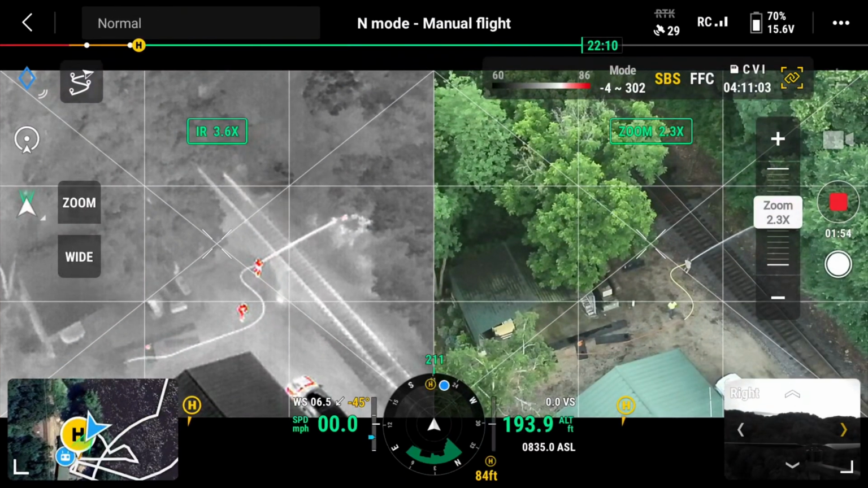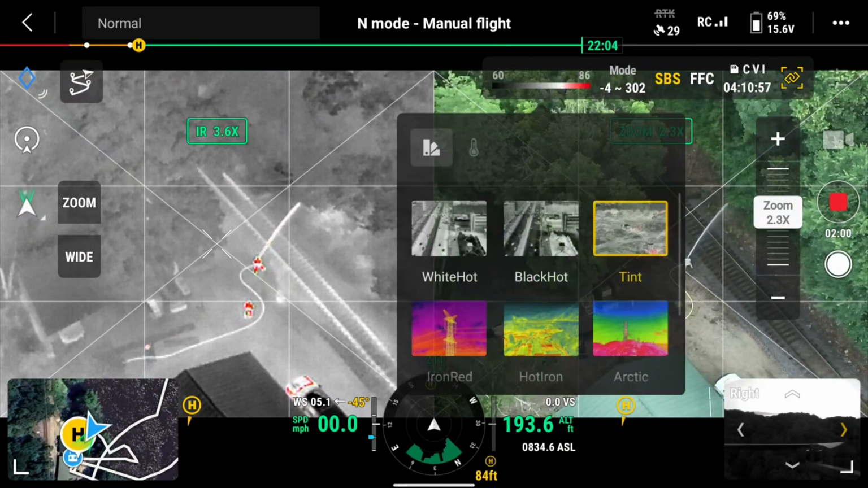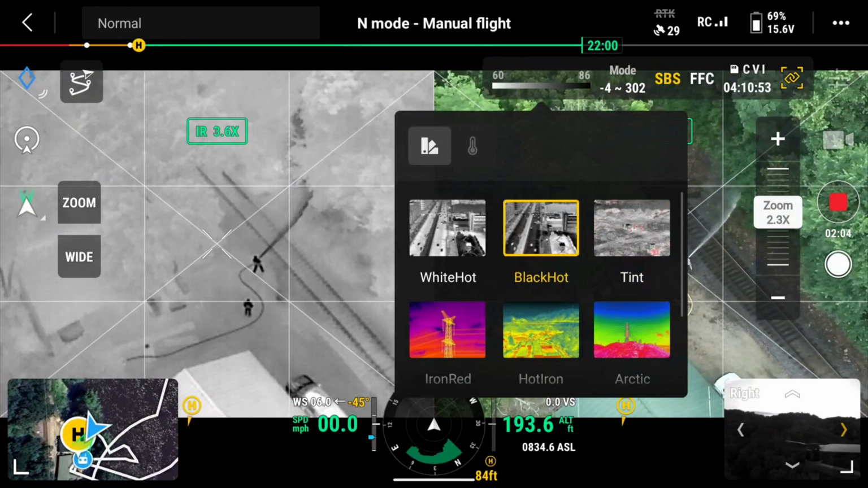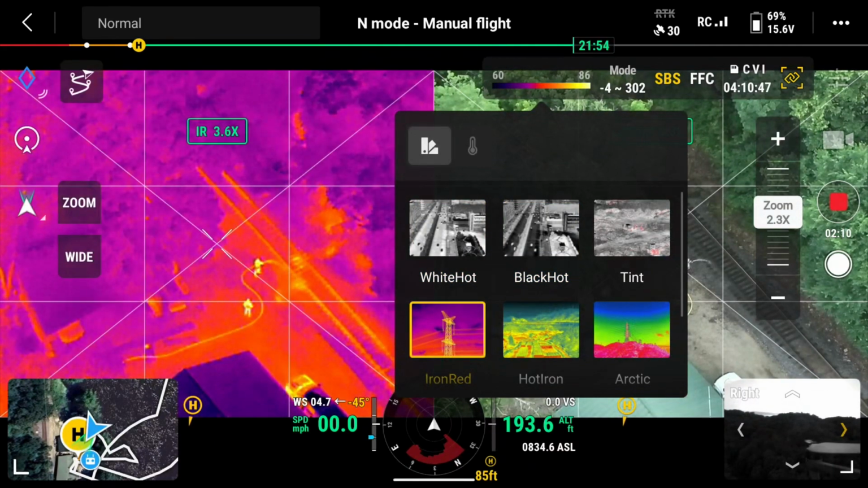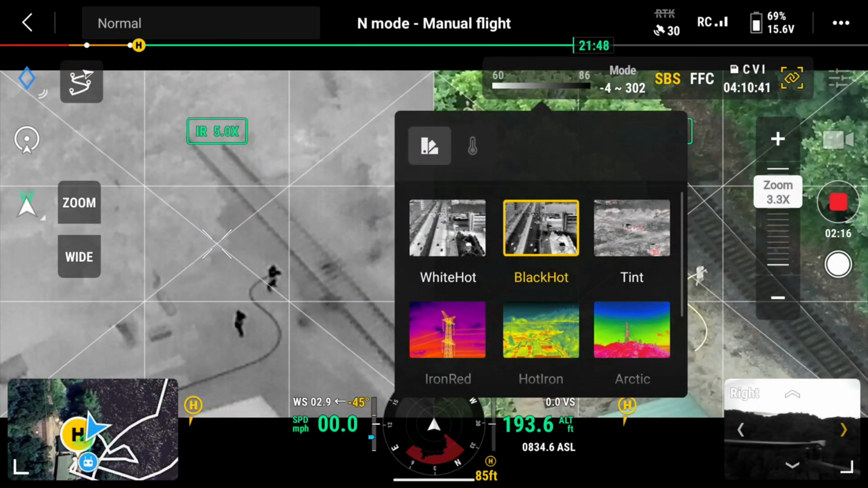That is cool. So that's my favorite palette. It's called Red Hot, or tint. You can go black hot. And then you could also say I want white hot. And you can go fusion. So there's all different things. But the black hot works pretty good too. It's probably more crisp detail.